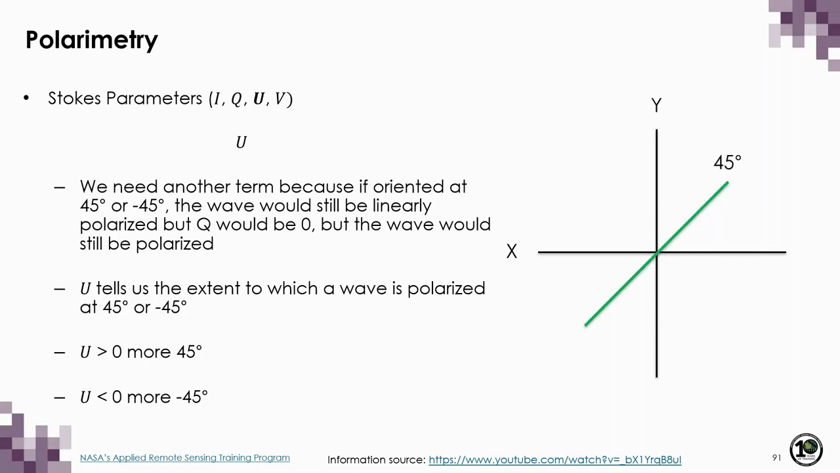Now, we need an additional term U because if waves were oriented at the positive 45 or at negative 45 degrees, they would still be linearly polarized, but Q would be equal to 0. So U tells us the extent to which the wave is polarized at the positive or negative 45. When U is greater than 0, it's more oriented in the positive 45 direction, and when it's less than 0, it's more negative 45.